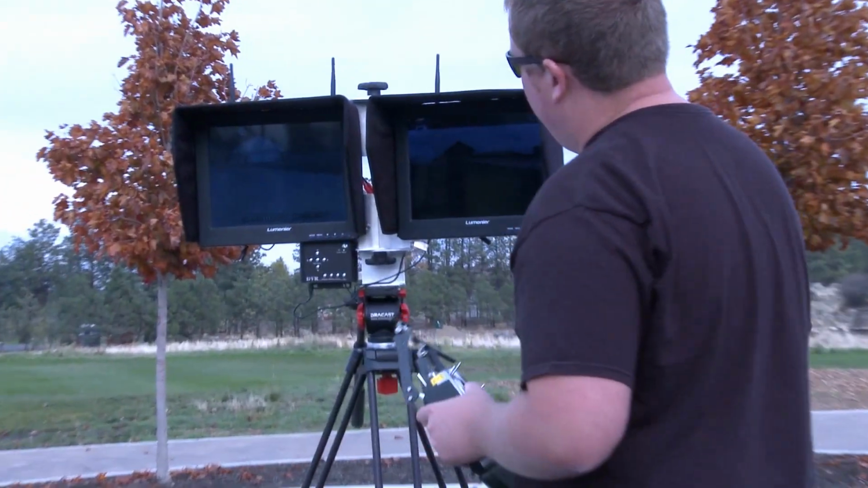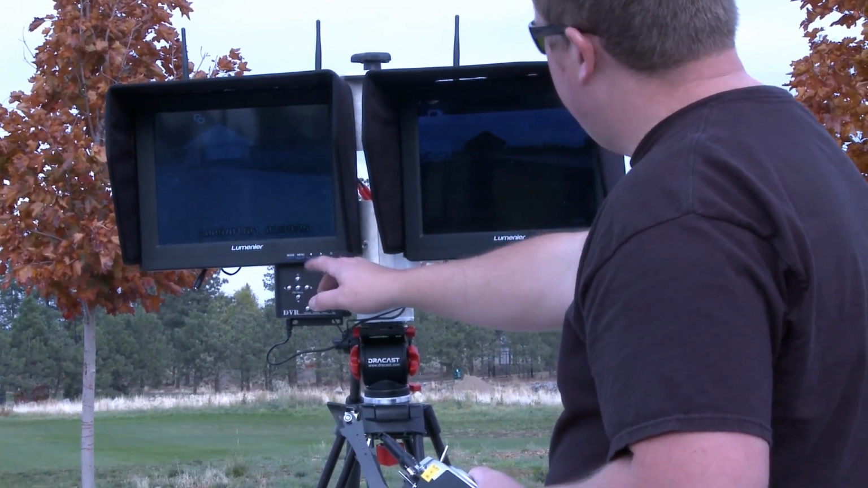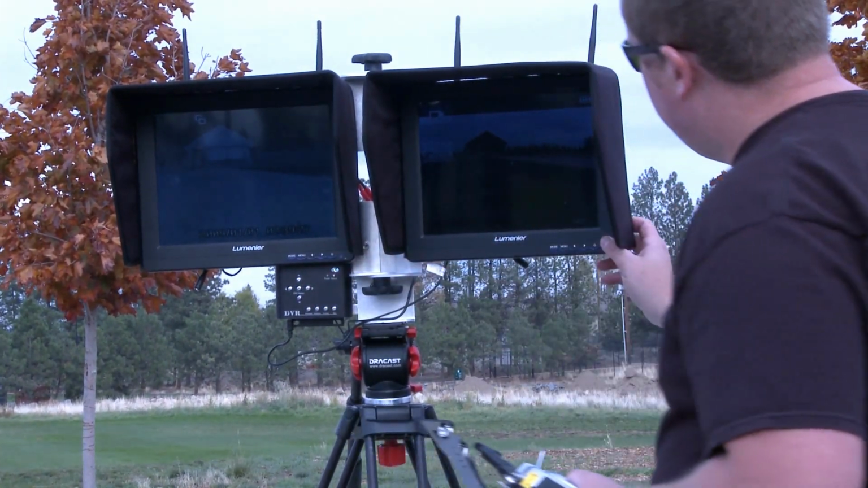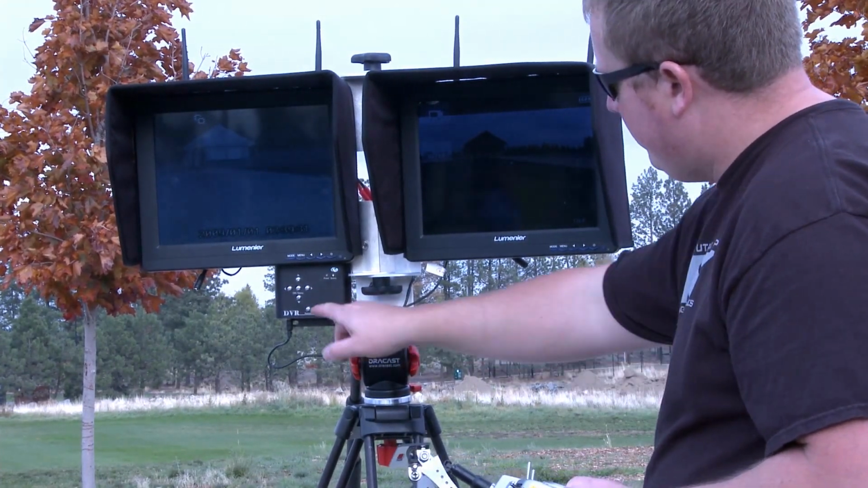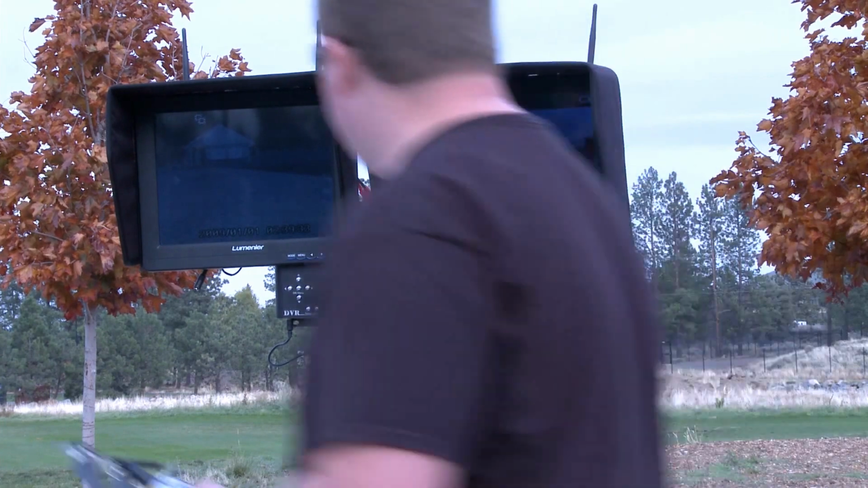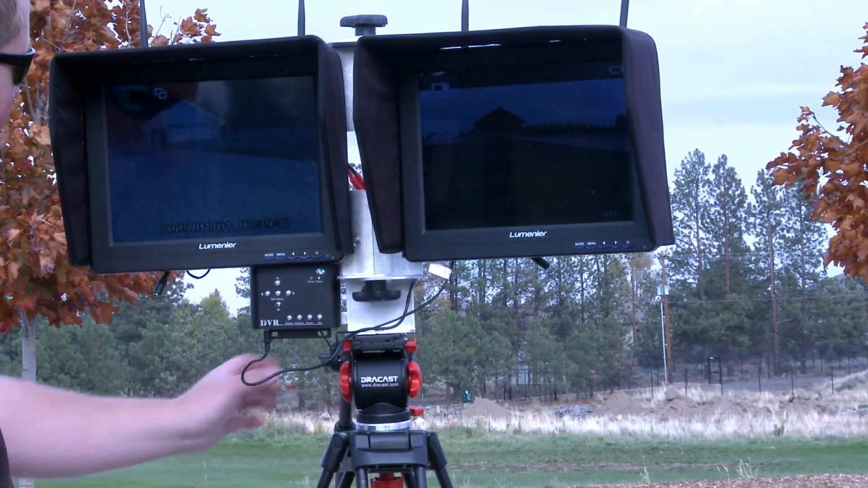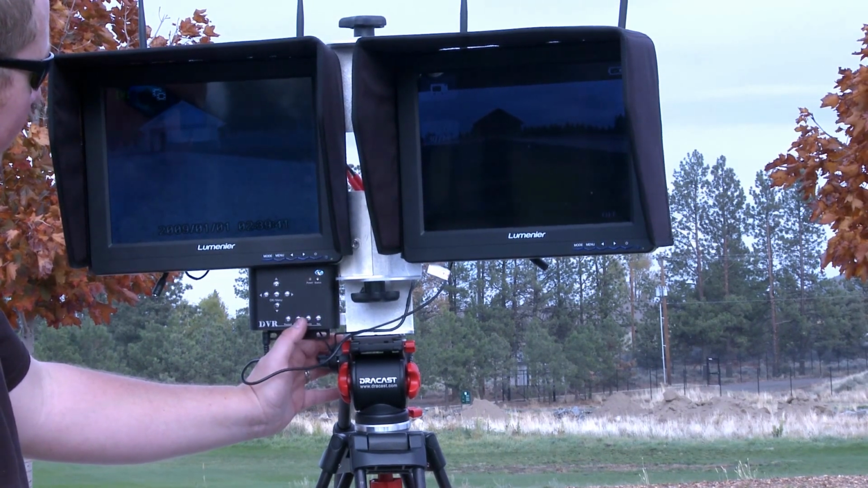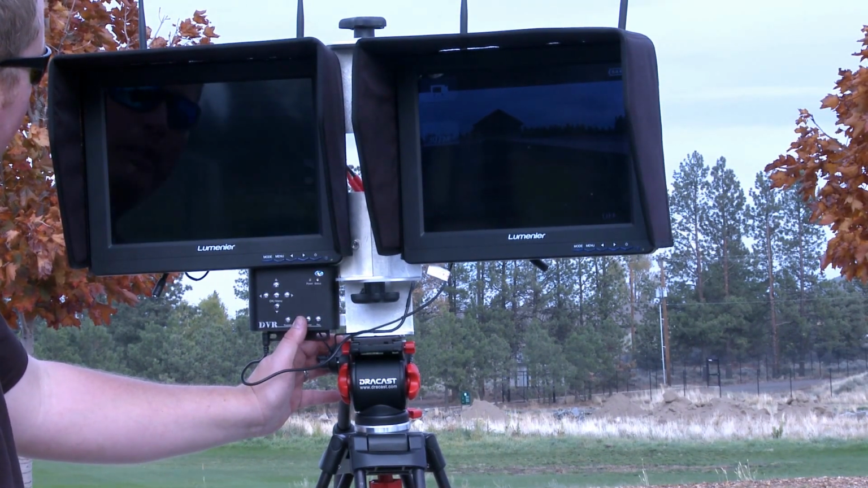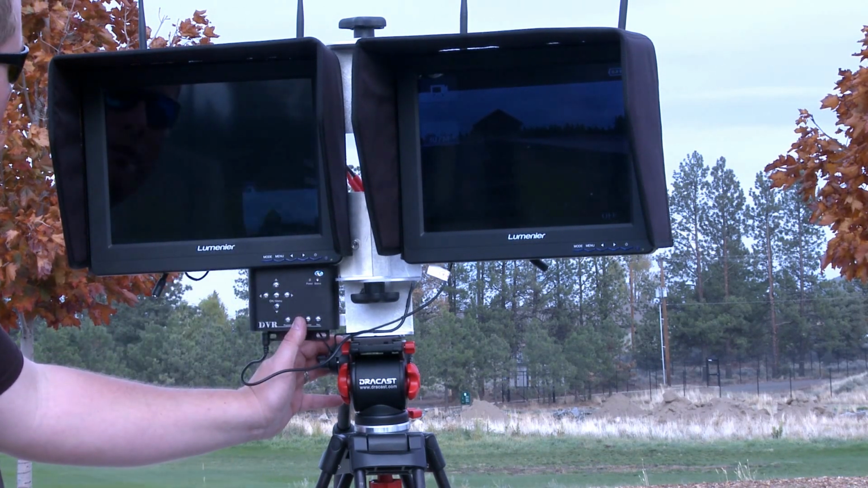It looks like we got our Flir infrared video signal here on the left monitor, and then we have our GoPro signal here on the right monitor, and then we have our DVR video recorder here on the bottom. We're going to go ahead and hit record on the Flir channel. If we wanted to switch between these two, we could hit the switch button here. We could switch to the GoPro.